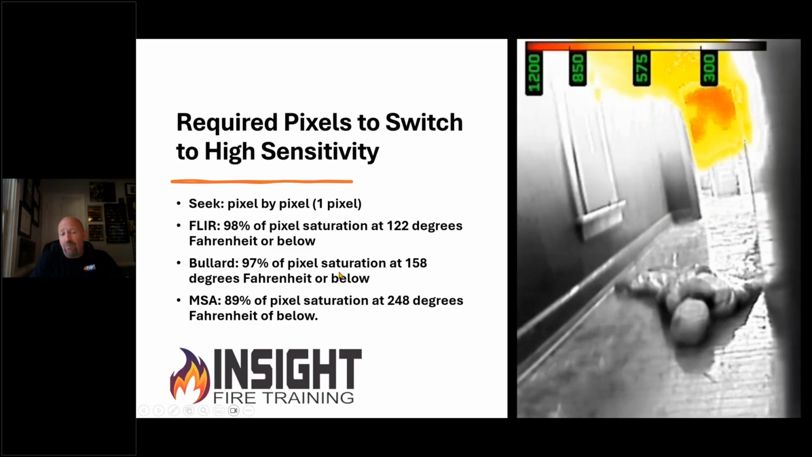Bullard takes 97% of the pixel saturation at 158 degrees Fahrenheit or below to switch back. MSA takes 89% of the pixels at 248 degrees. Keep in mind, this is all within the field of view of the camera. In other words, where I point it matters, because I can point it in an area and fool the camera. Just because you don't see it doesn't mean it's not there. So this is the data straight from the manufacturer's instruction manual on how these devices work.